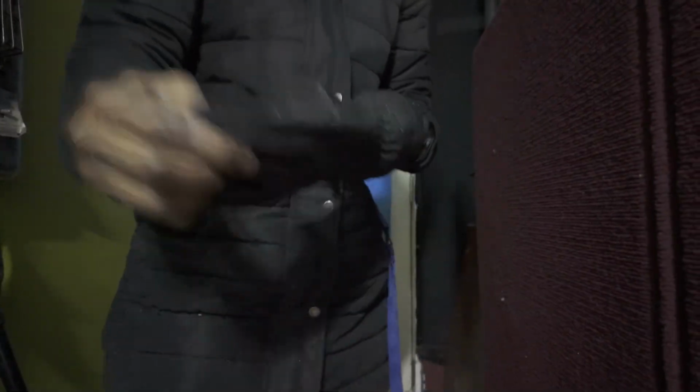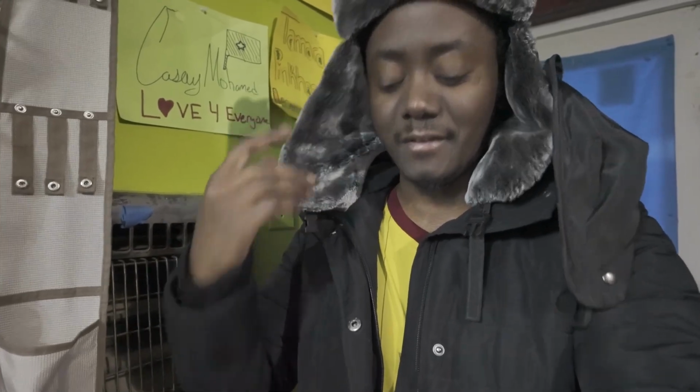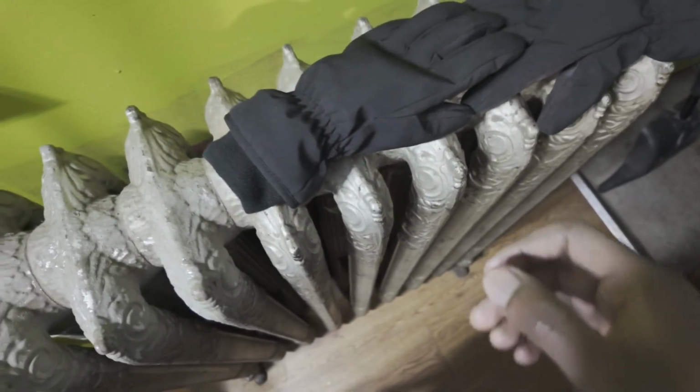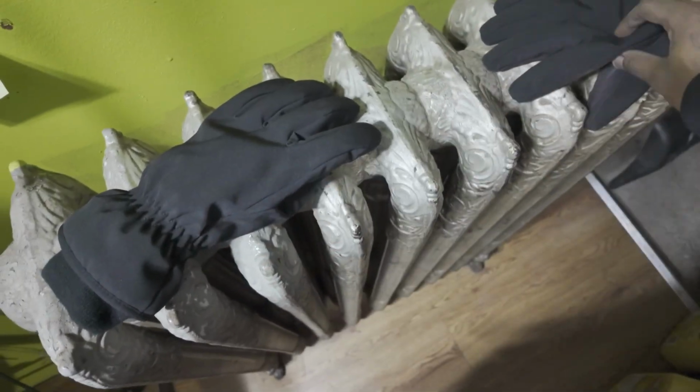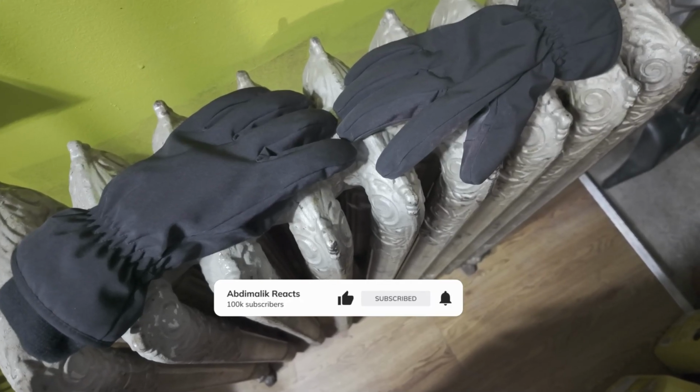Alhamdulillah for being able to have a warm place to come back into. Alhamdulillah for that. So what we're gonna be doing is taking all these clothes off. This is mine, but this is not mine. I left my gloves on top of this radiator heat. They keep it warm for me, so that when it's time to go out, I just grab them.